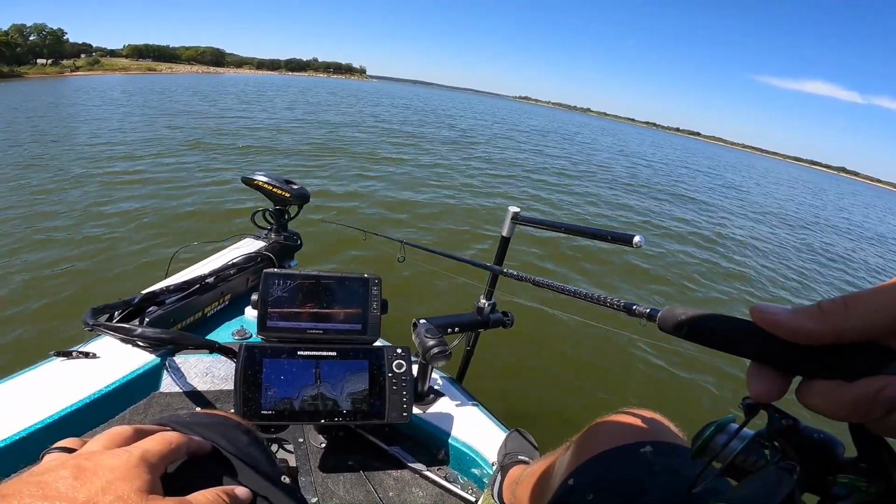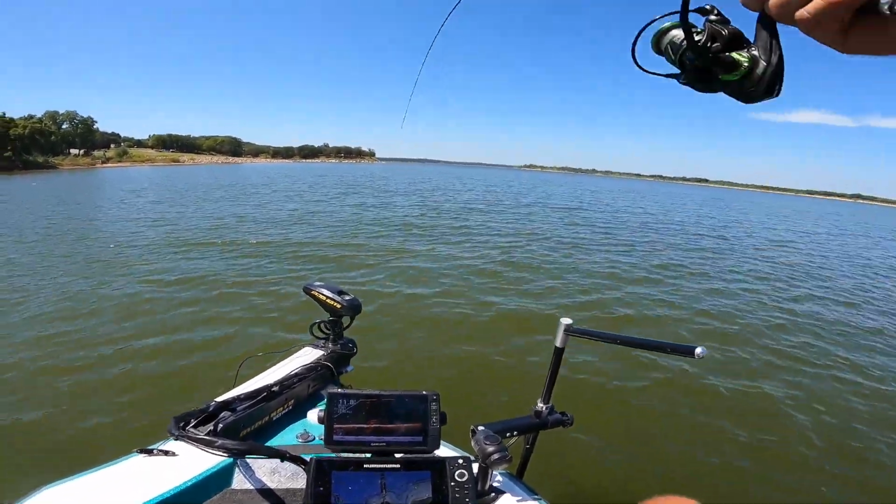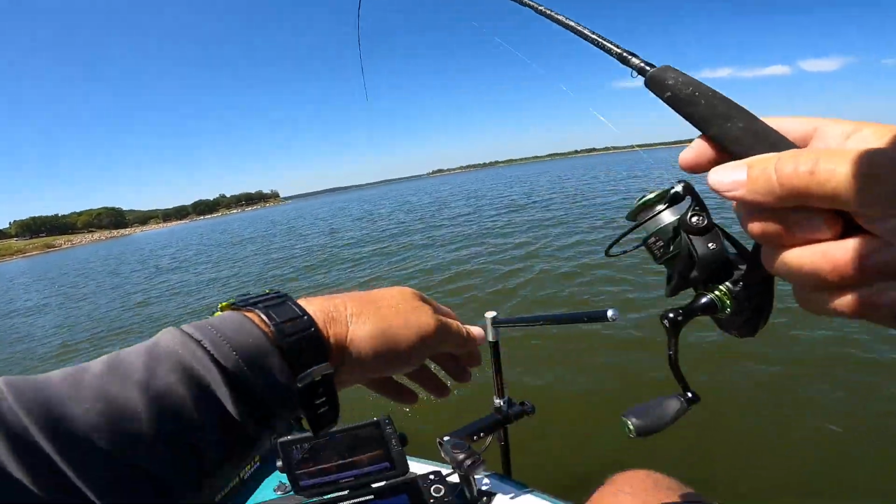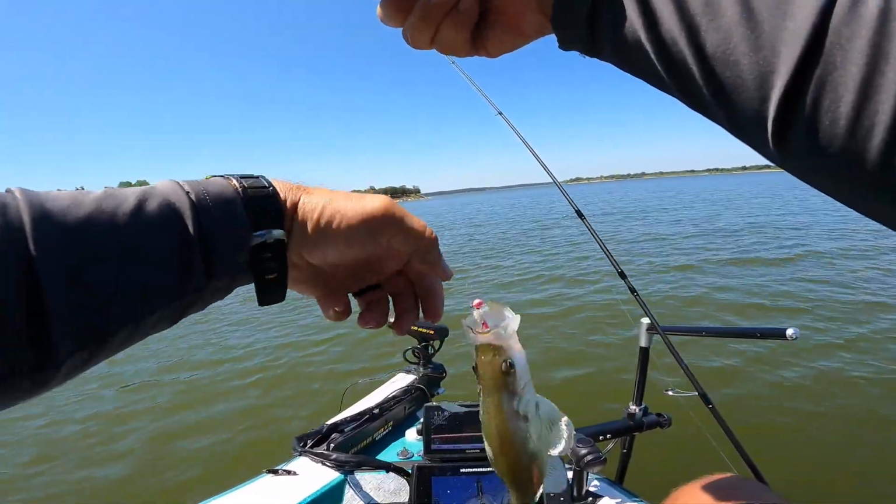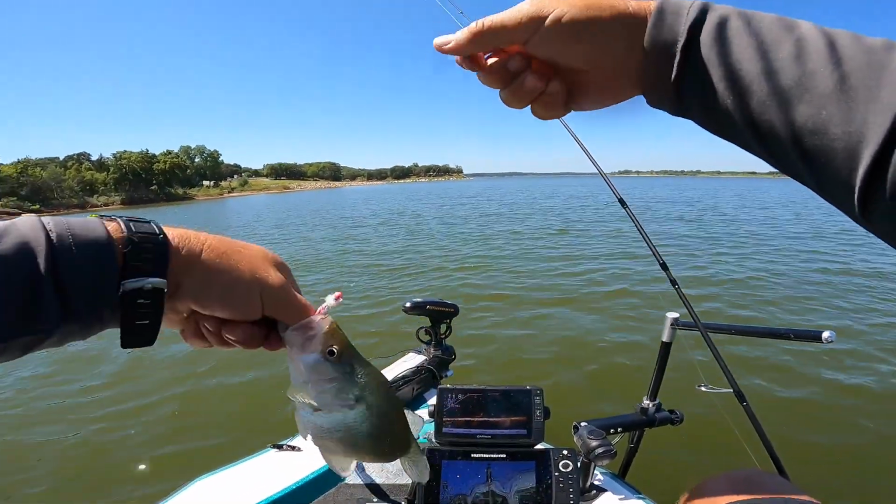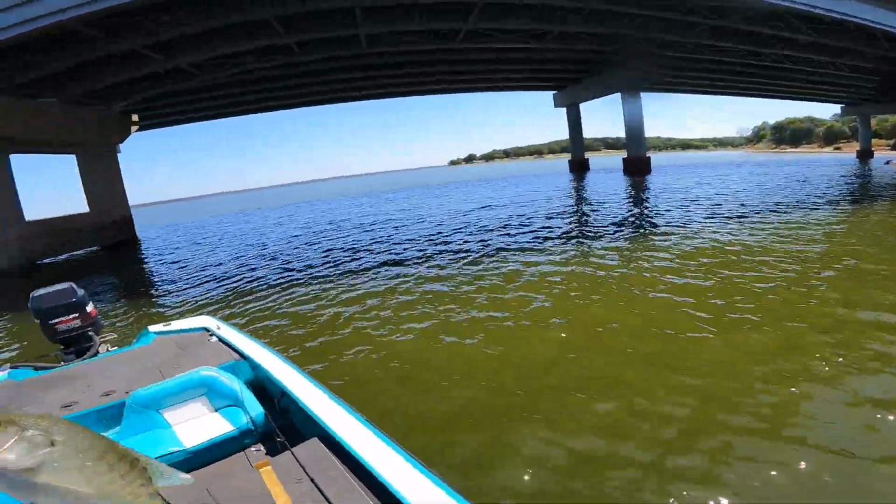There we go. See if there's anything hiding in there. Yep, something was hiding in there. Yes, sir. Oh, big one. That's a nice fish, guys, right there. I didn't even ever see it. It was just in there. Nice fish.